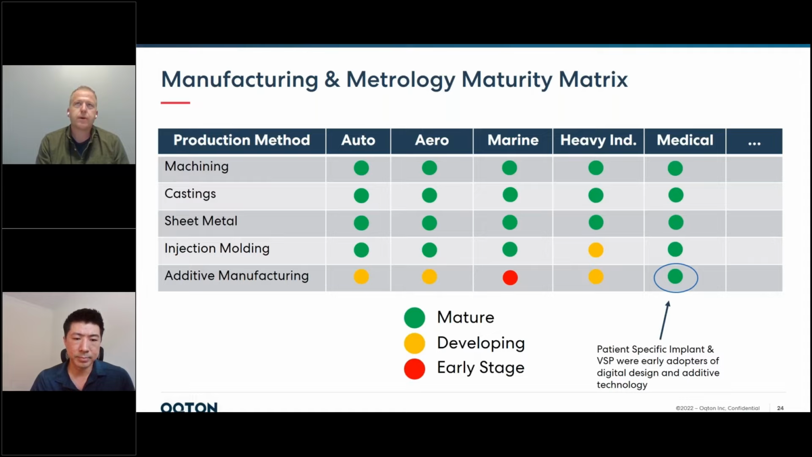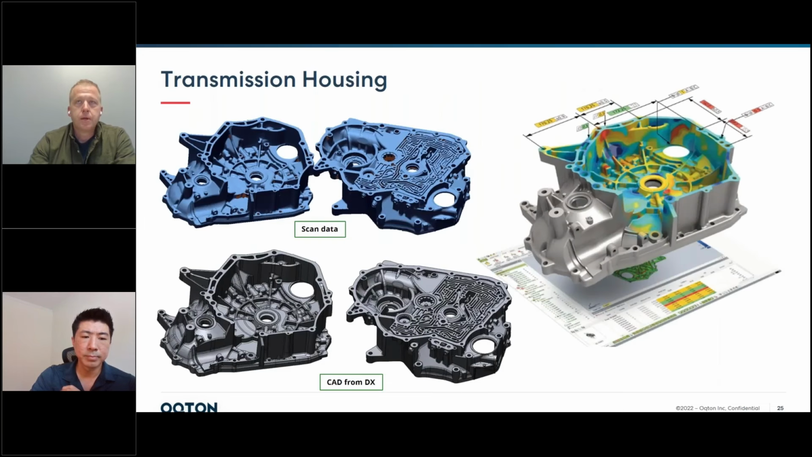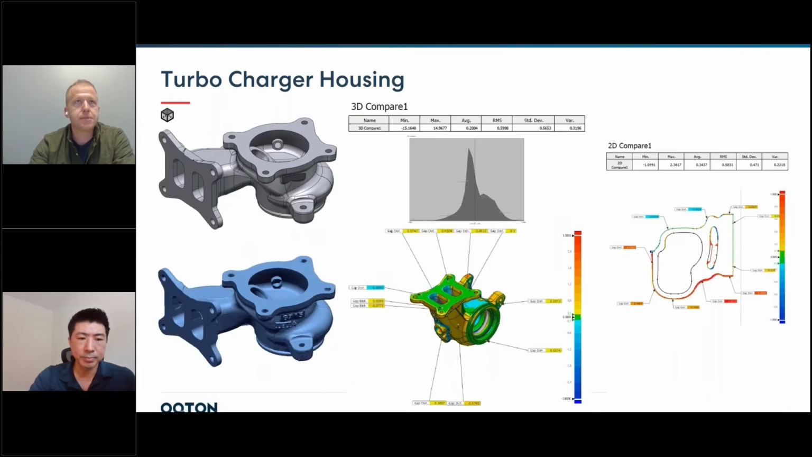But across the board, automotive and aerospace are in a developing stage, heavy industry is in a developing stage, and we're going to see these slowly turn green over time. If you're a listener today, you may be interested in just one of these, like, hey, you only make machined parts. I want to give you an idea of what traditional inspection looks like and flip through some examples. Here's a casting that's machined and inspected. This is a common use case, and for traditional manufacturing it's quite mature. Again, traditional manufacturing of pumps, turbo blowers and impellers is all quite mature.